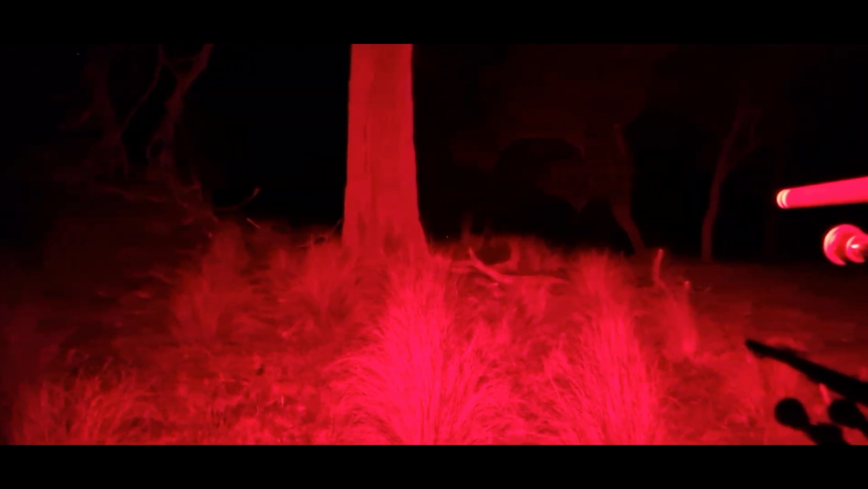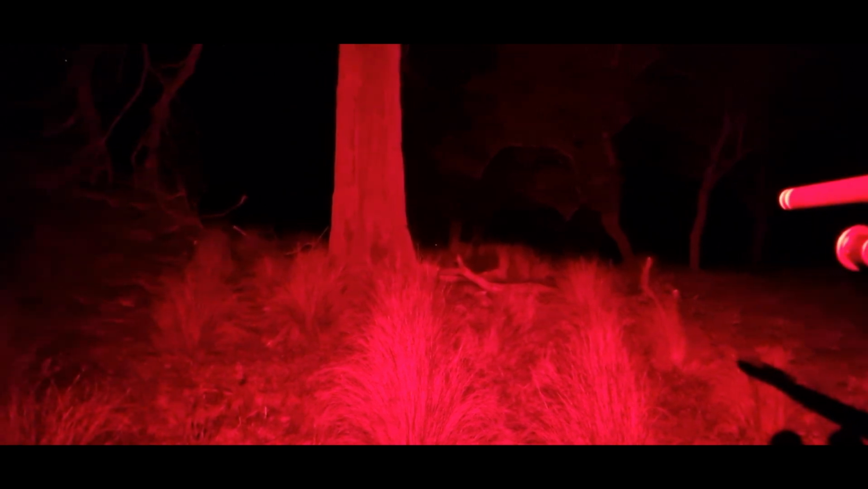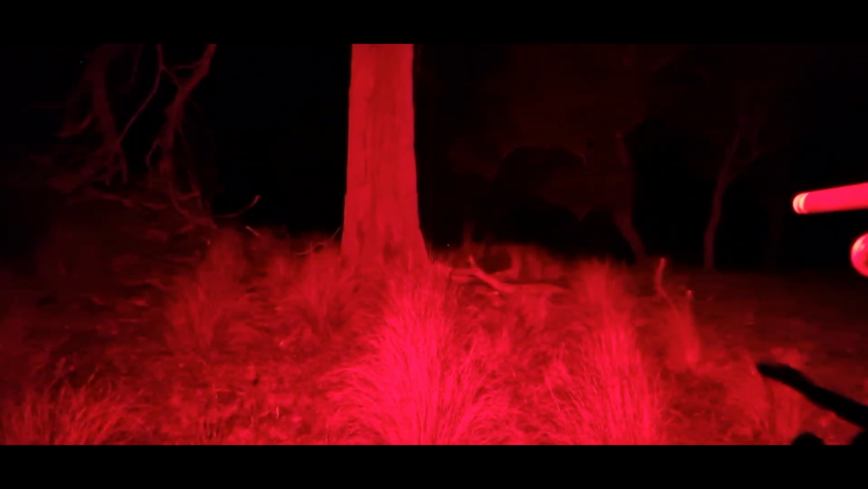Alright, gosh, I hope that last video recorded. Otherwise I've just been talking for 5 minutes for nothing. So again, eye shine, middle of the screen. It's another possum. Alright, and this is exactly what I was talking about. I don't want to do too much filming because there doesn't seem to be a lot of fox activity or pig activity for that matter this evening yet anyway. So I'm going to put the camera away. Most of tonight's footage is probably going to be through the thermal. Don't be surprised if it even turns into a capsule cam, but we'll see what happens.